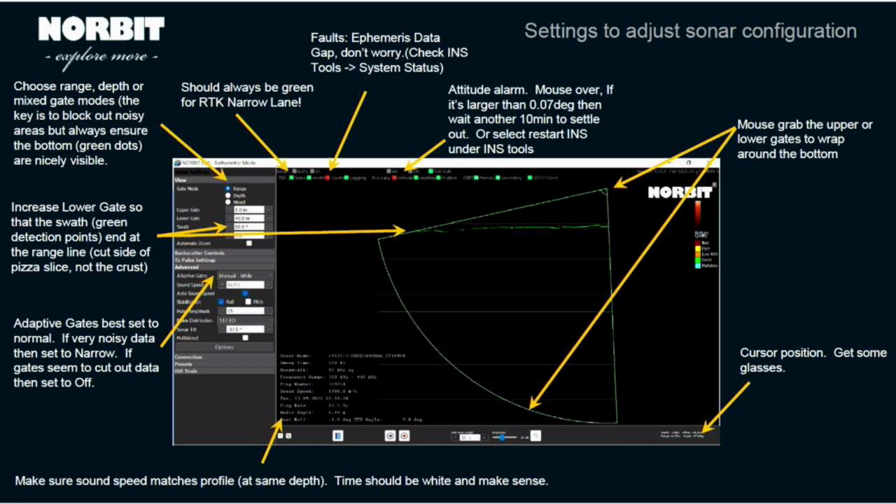This is the Norbit GUI, the interface, and this might look familiar. If you use a Norbit system, or really a lot of the systems, the R2 Sonic and Rezon and all that, all look very similar. And you control it the same way you would on the survey boat. You can set gates. You see the alarms up top that tell you if, for instance, attitude is not correct, precise, or you don't have RTK solution. So you just control that the same way.